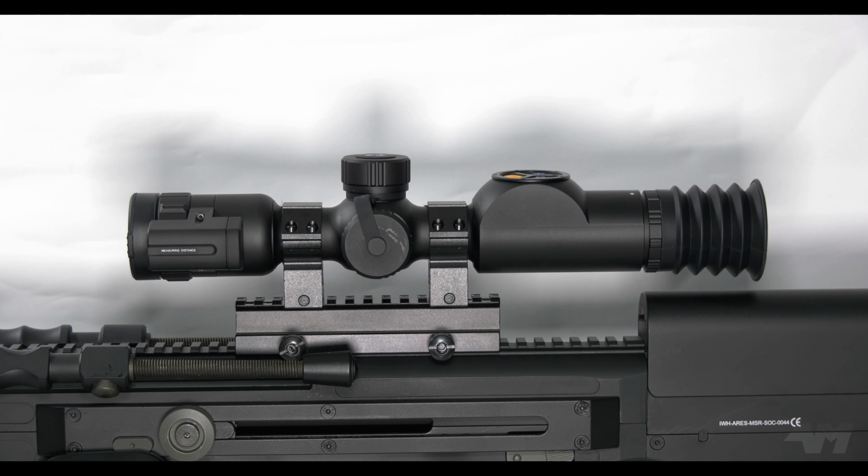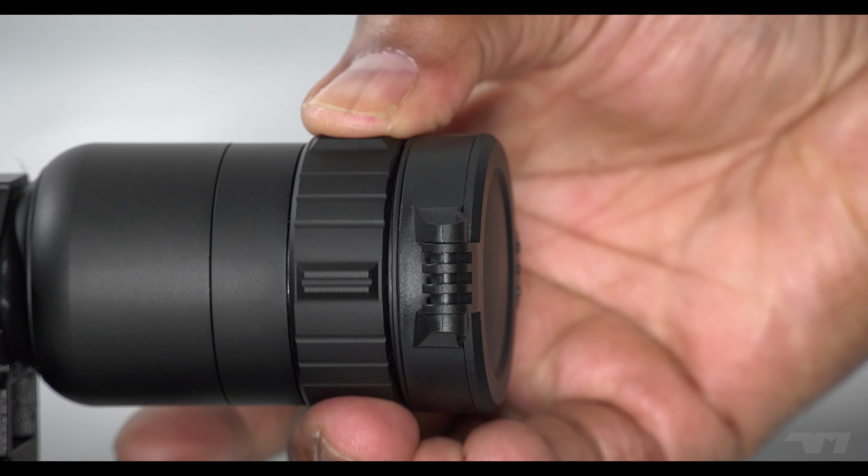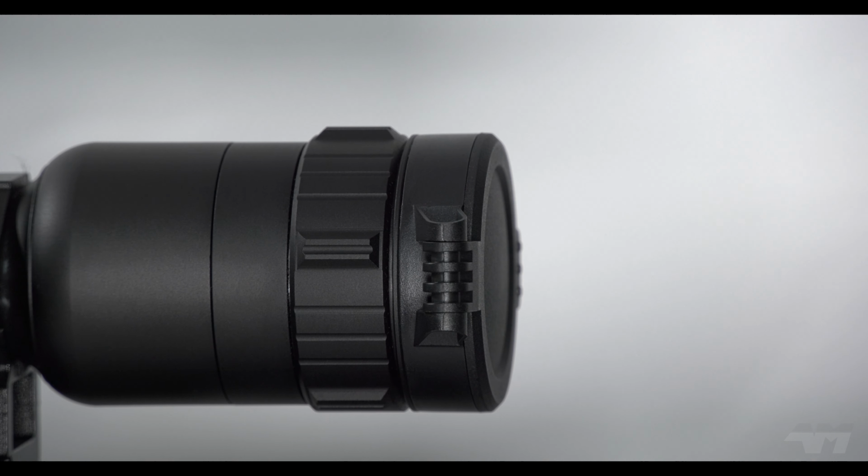As we get to the very front of this unit, you have your focus ring. Yeah, very firm but smooth. I like that. And then at the very front, you have quite a decent lens cover.